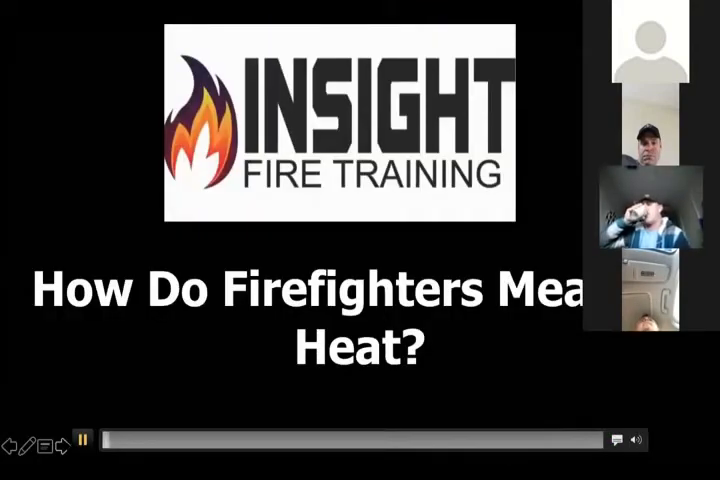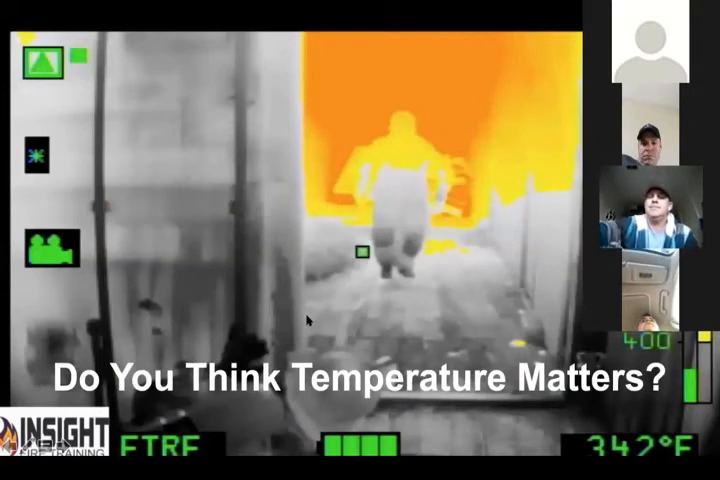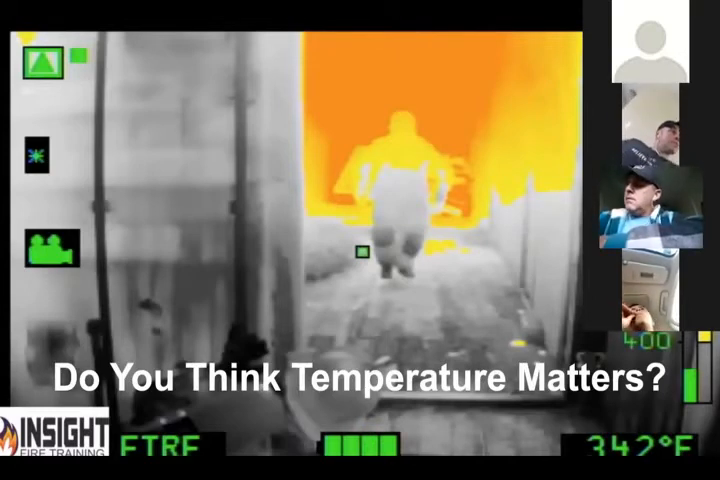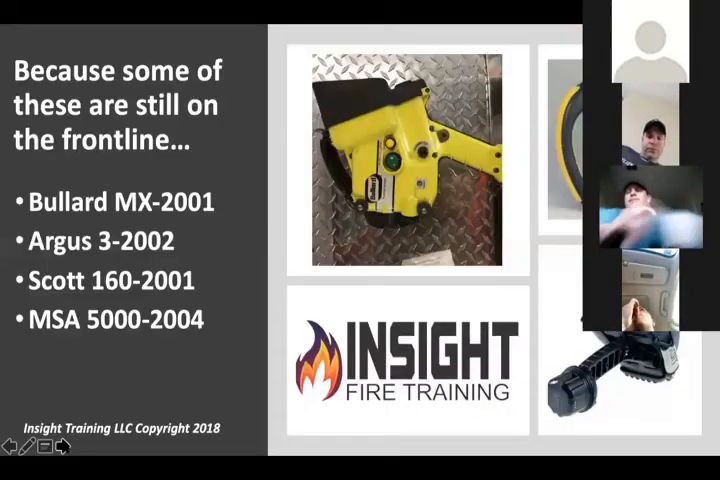He was in there for seconds. How much protection do you think he really has? And do you think temperature or measuring heat matters? If it affects us that bad, how much do you think it affects Mrs. Smith, her kid, and her valuables that we supposedly swore to protect? A lot worse than we realize.